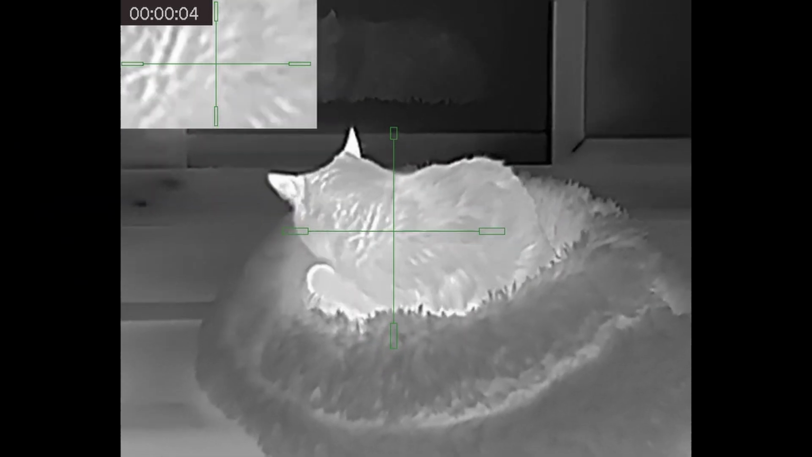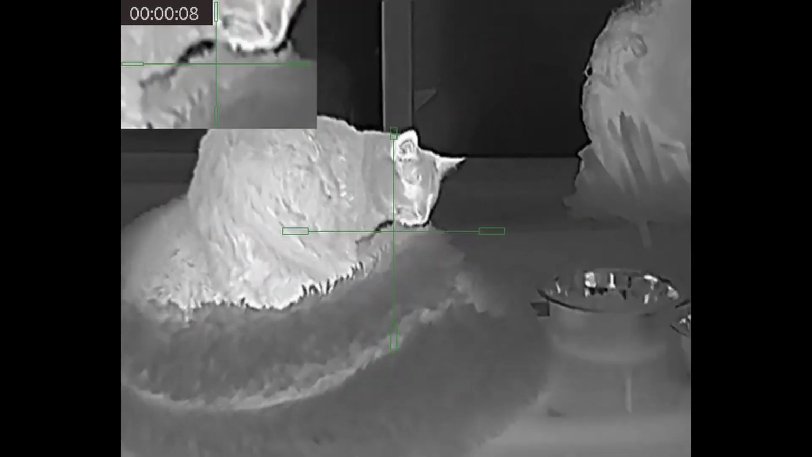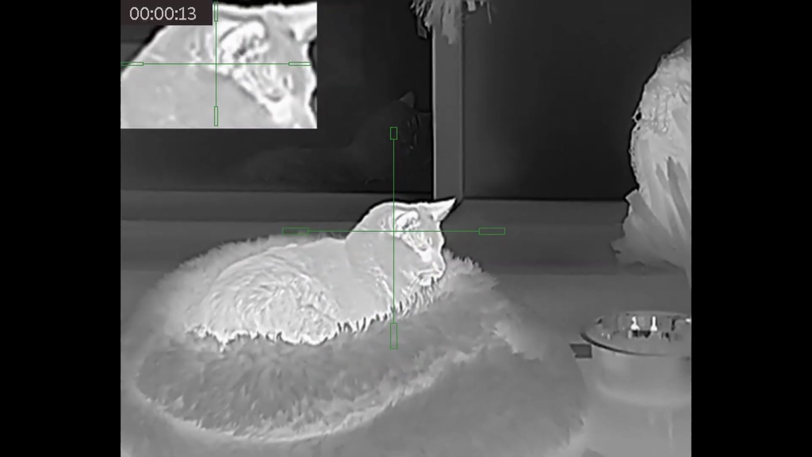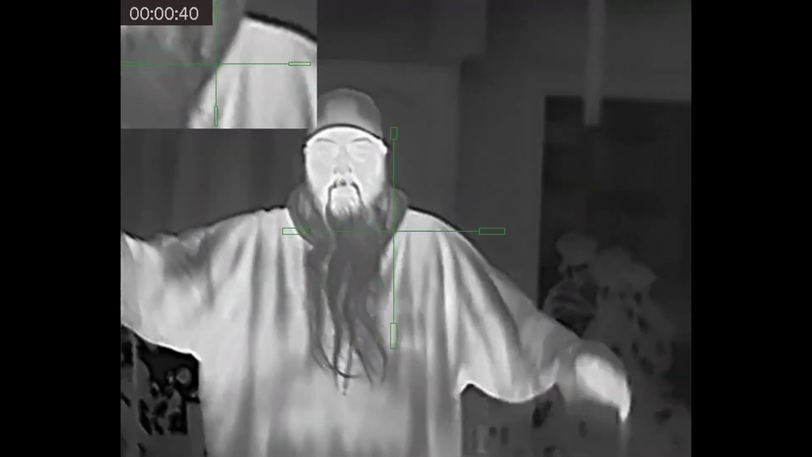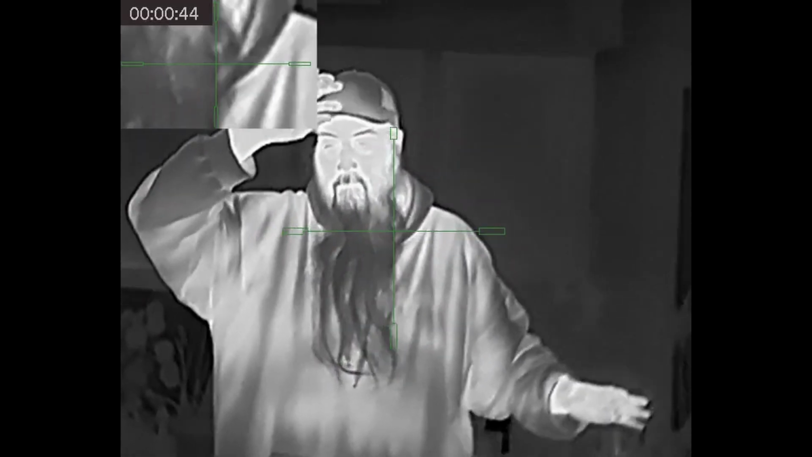All right, there's our cat. Look at the bed, how it's warmer on the inside than the outside because of heat transfer. It's kind of neat looking at animals under this thermal scope and seeing how they are. There's me. If you notice my sweatshirt, look at the hot spots and the cold spots, depending on how close the sweatshirt is to my body. So that's kind of cool seeing that.